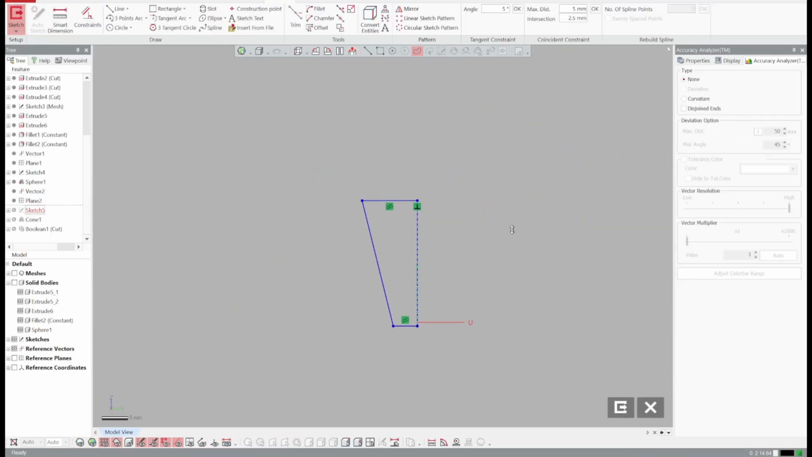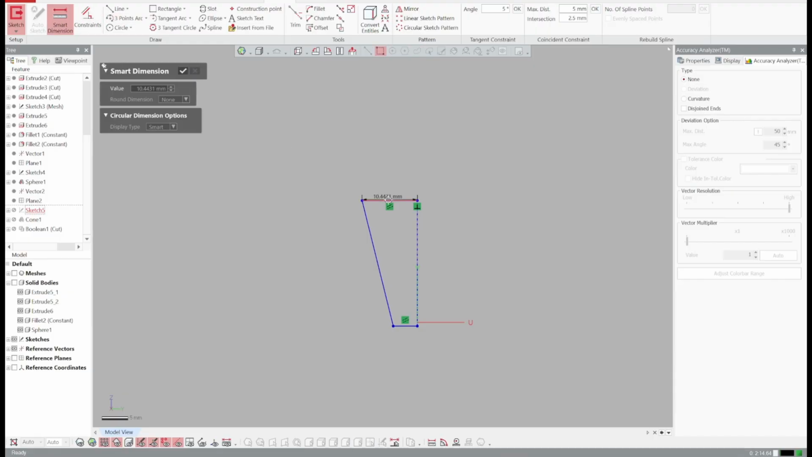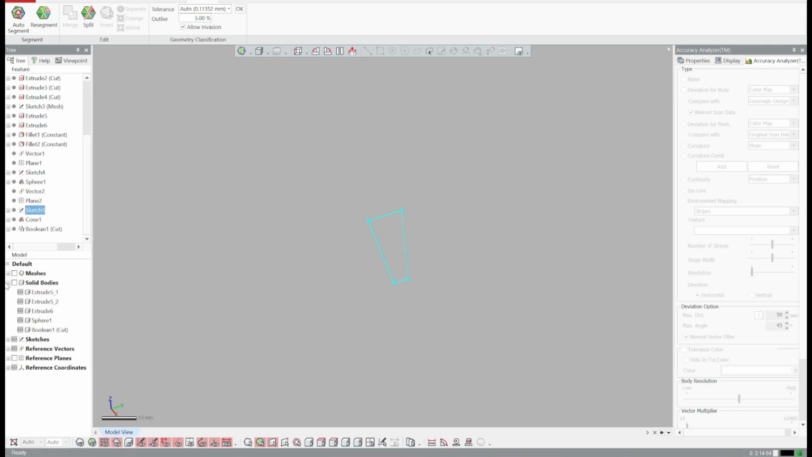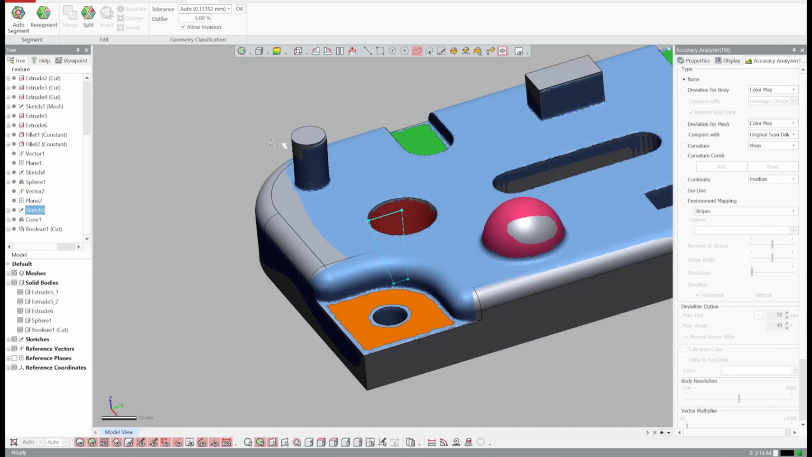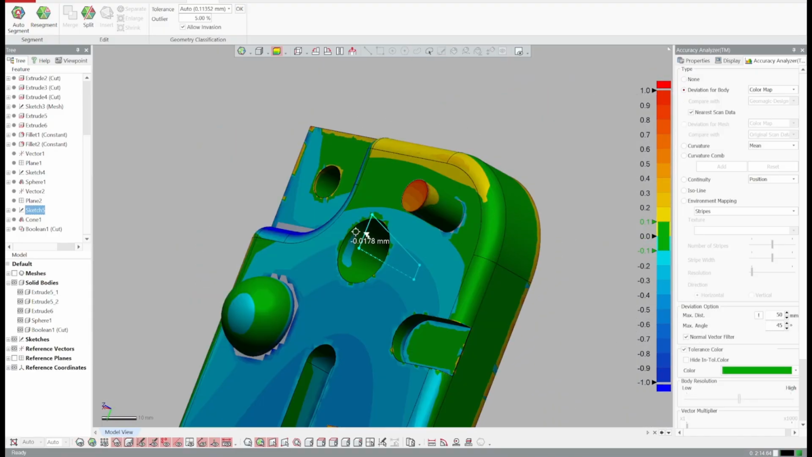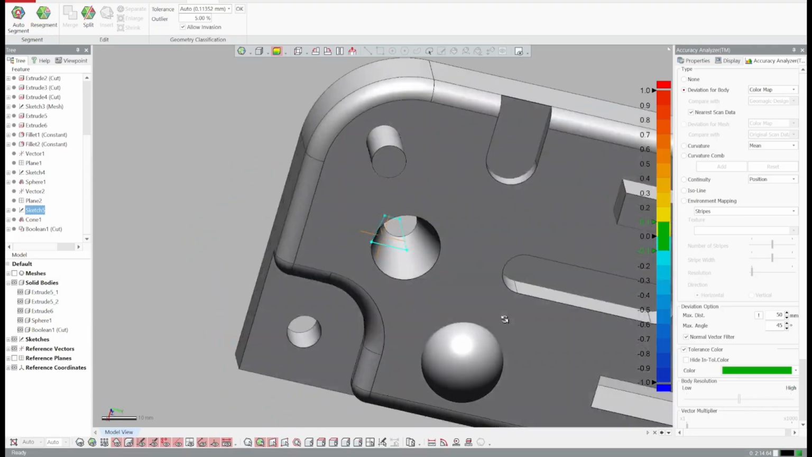And you can simply dimension them or whatever needs to be done. And then again, it'll update in real time. Just an extra little tip.